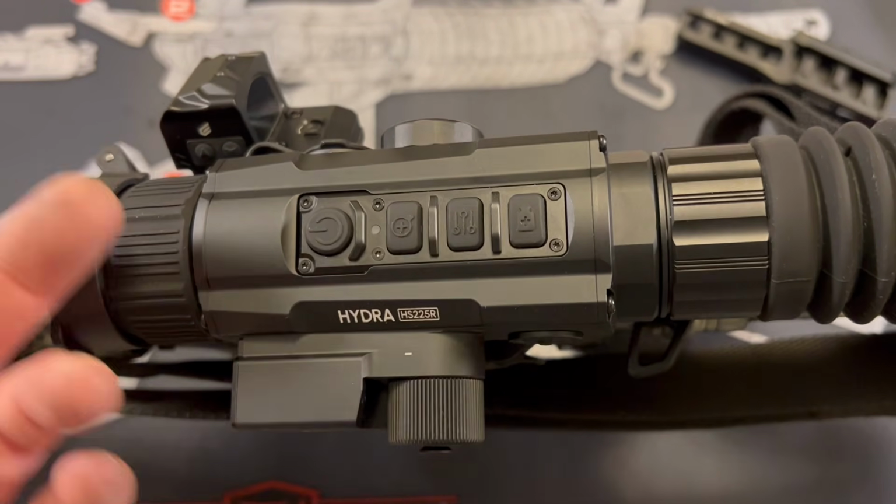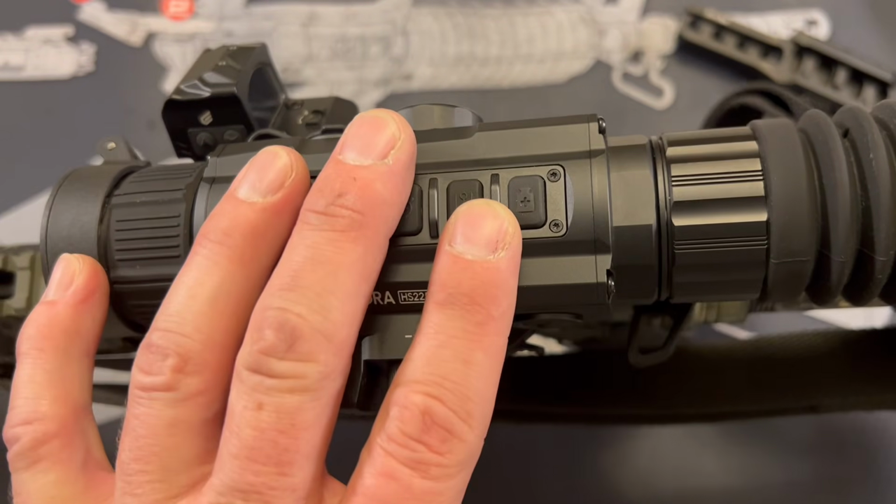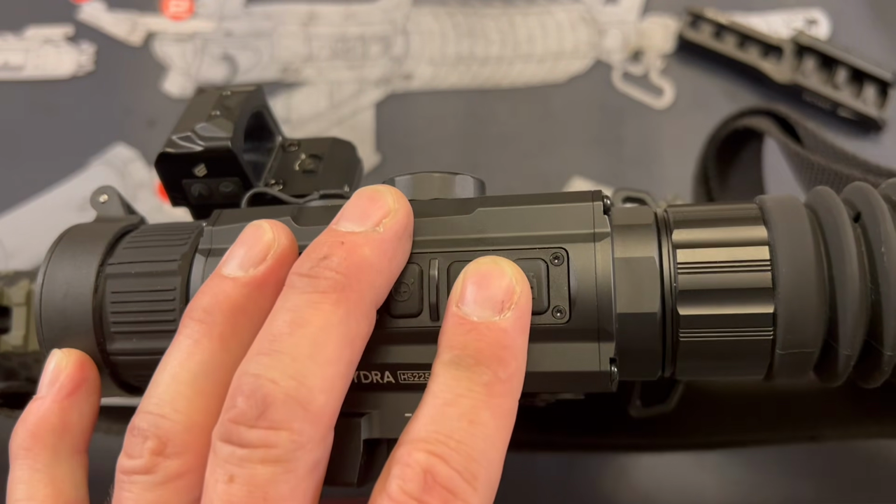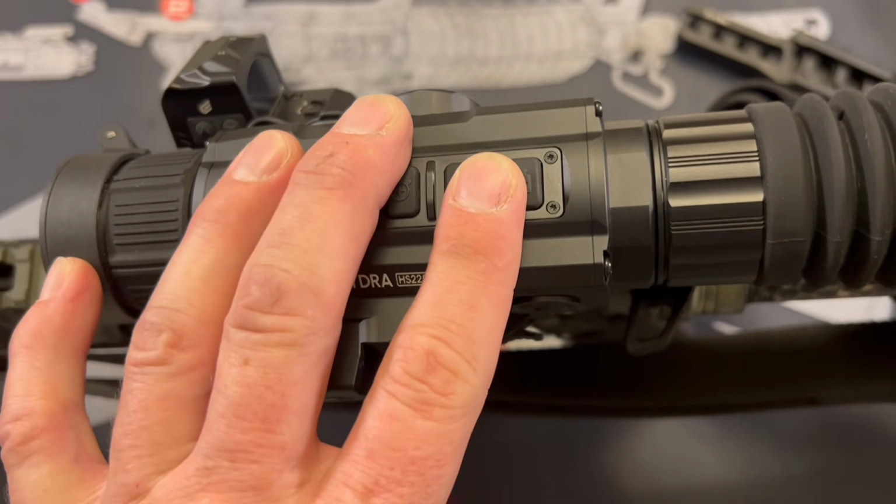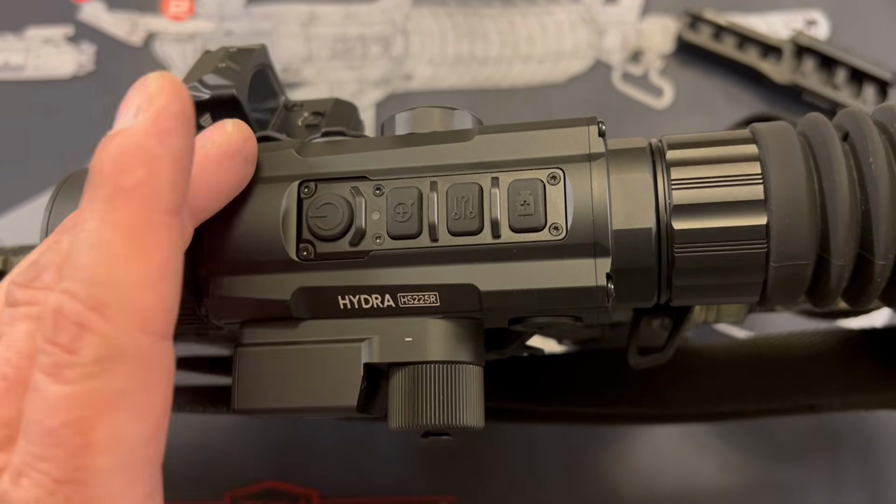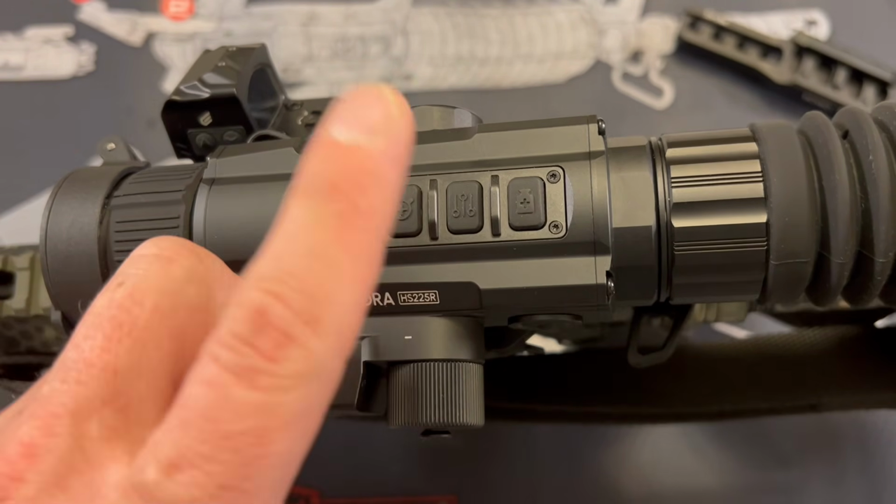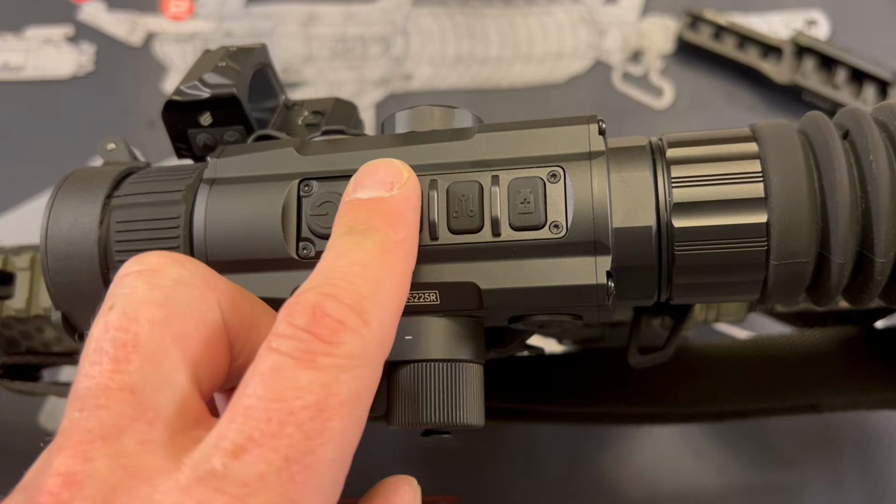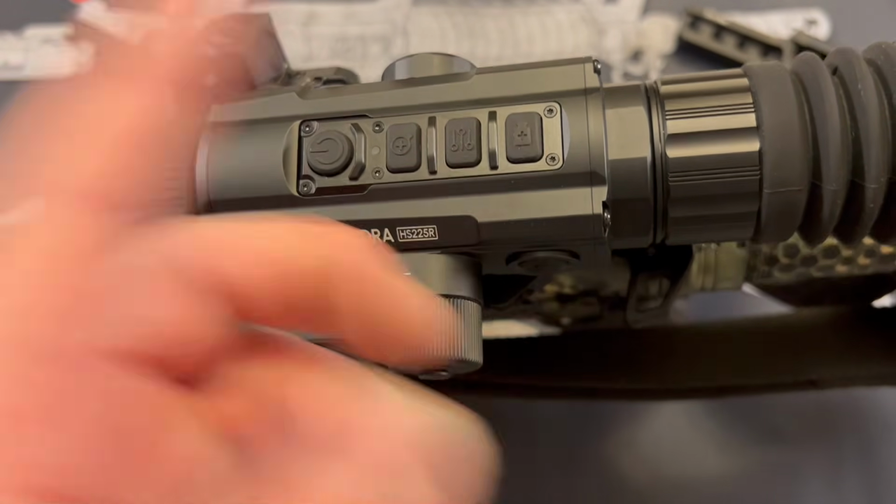Long press it and you enter the menu system, and then you can use that for zeroing, for a number of other things that I did kind of go over in my last thermal video with this one. But when you're not in that menu, it changes your color palette. Zoom cycles through them. So 3x, 6, 9, 12x, then back to 3. Hit this to record, hit it again to stop.